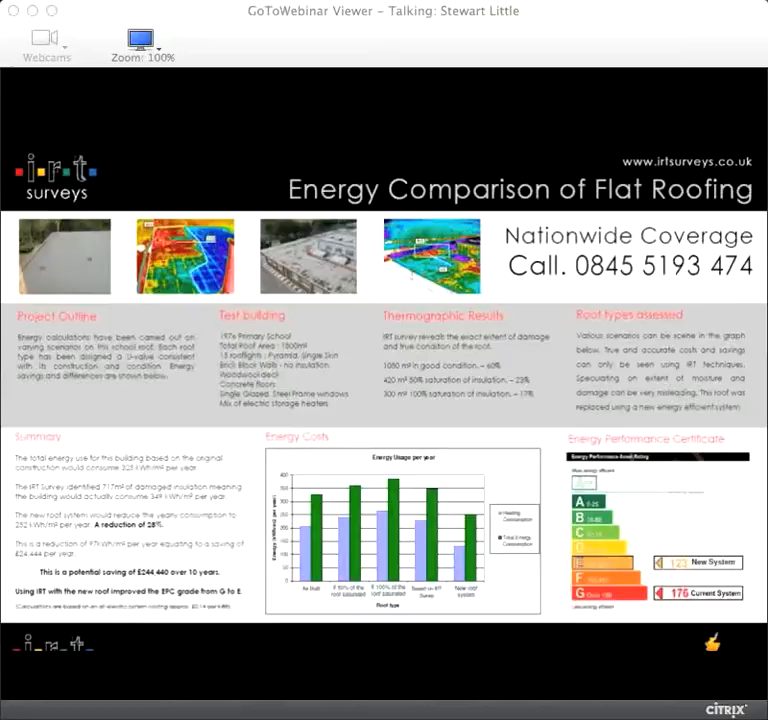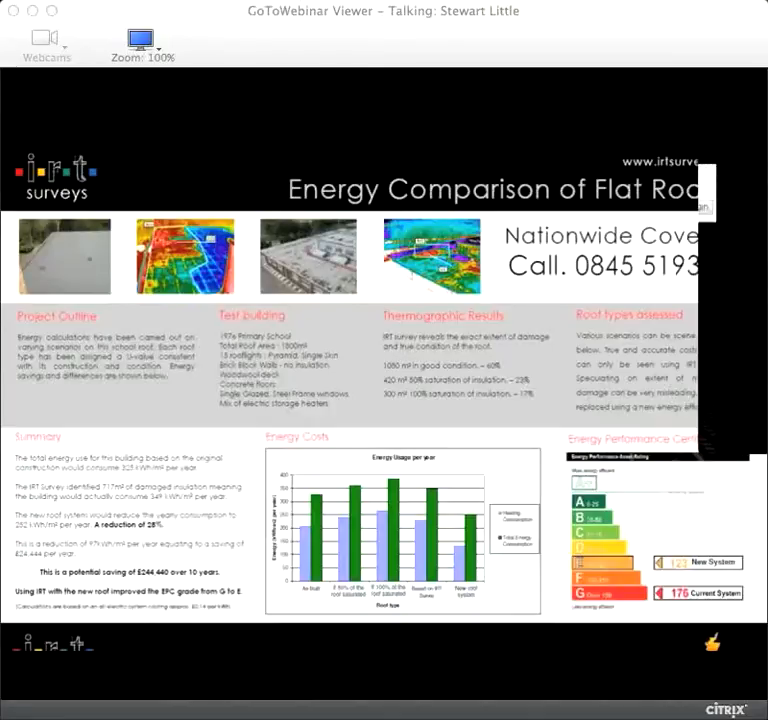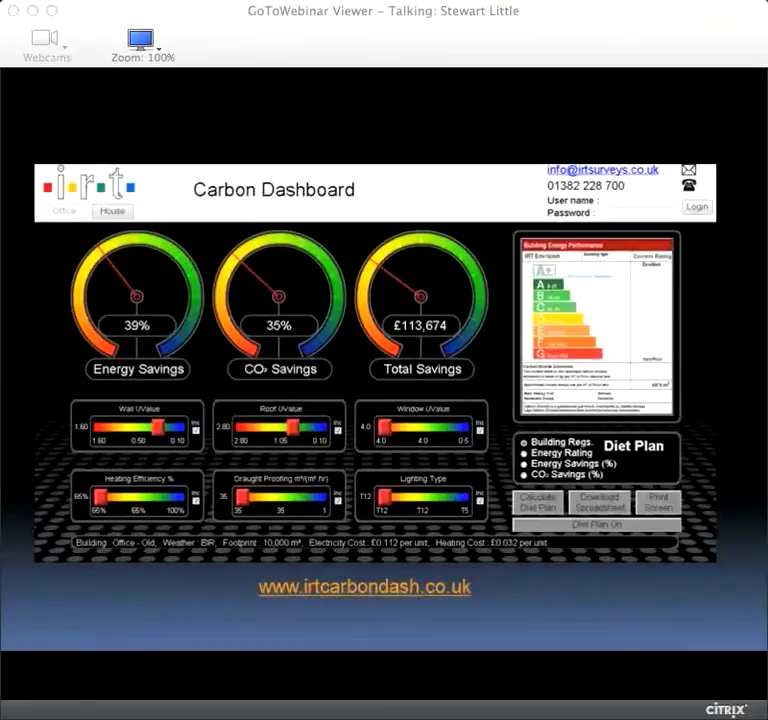Now that return on investment just on energy was 10 years. Now with energy prices going up and up, this one's probably about 4 or 5 years old, this case study. So that may well be £300,000 worth of energy now and a 7-year ROI. But either way, what happened was the client was able to use his energy budget and grants to go away and buy a new roof, which is a very weird way to get a new roof, but it does actually work quite well. We've taken that a stage further.